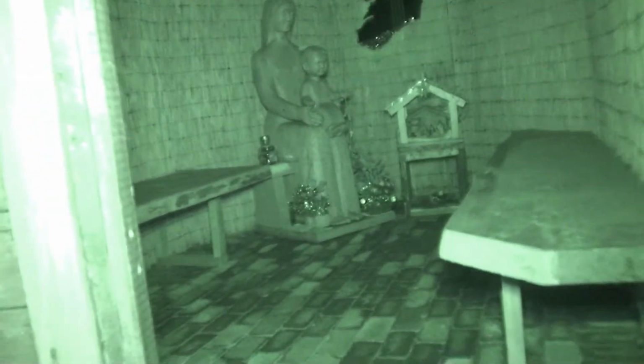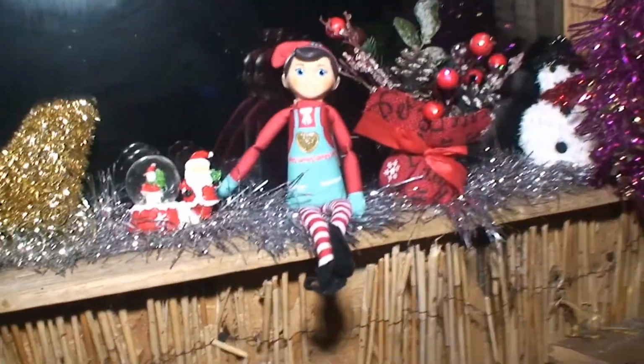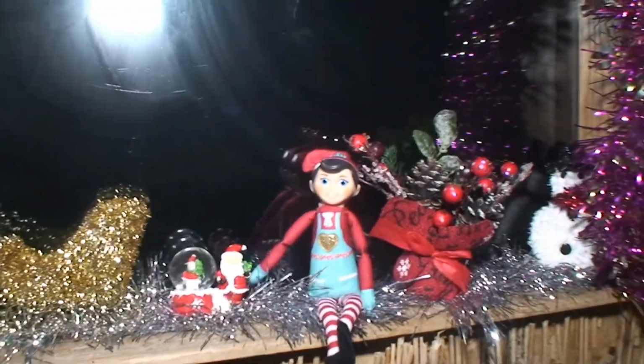Oh, here we go. This is nicely decorated, isn't it? There's a wee mat with Santy on it. Oh look, isn't that class? That's pretty cool now.